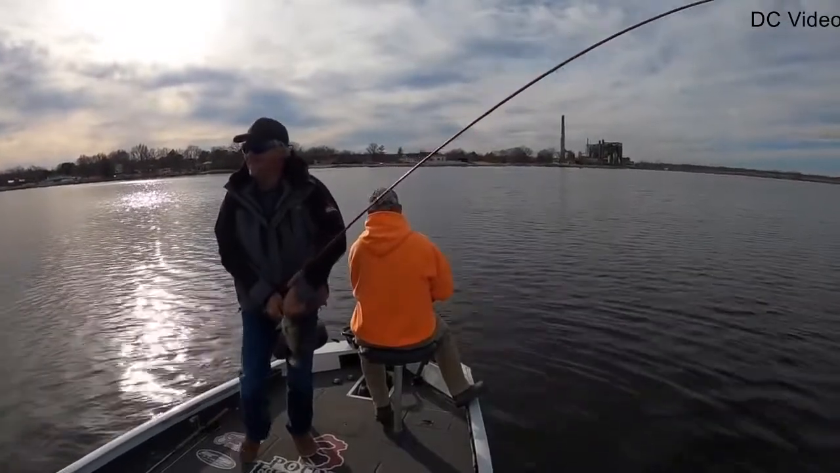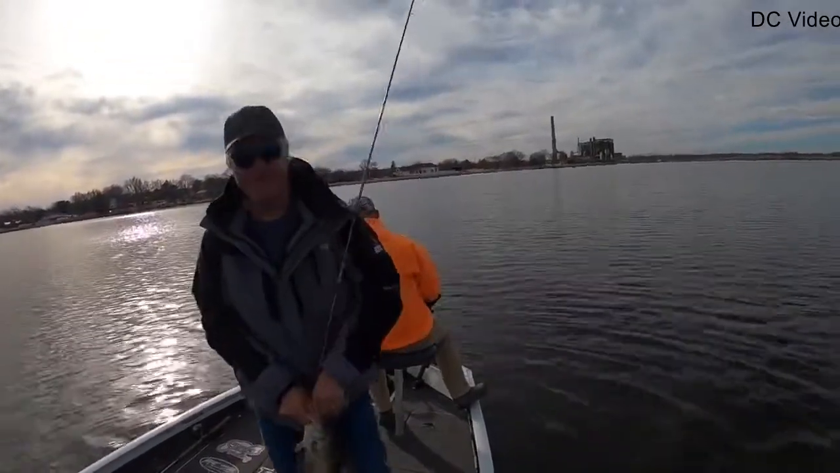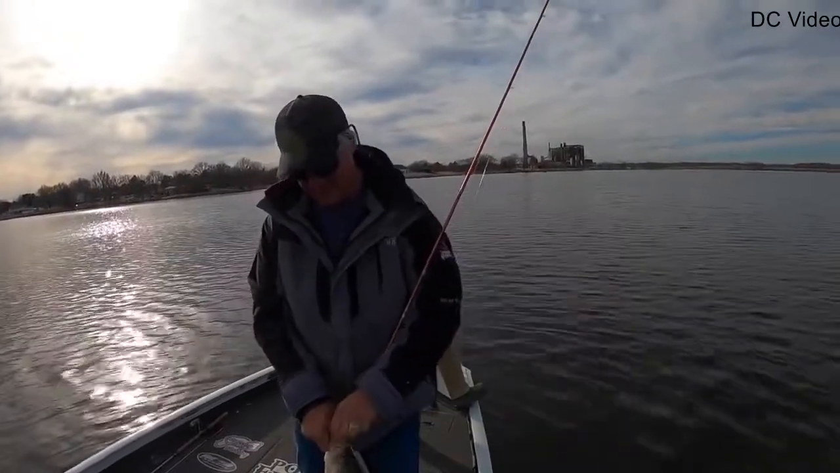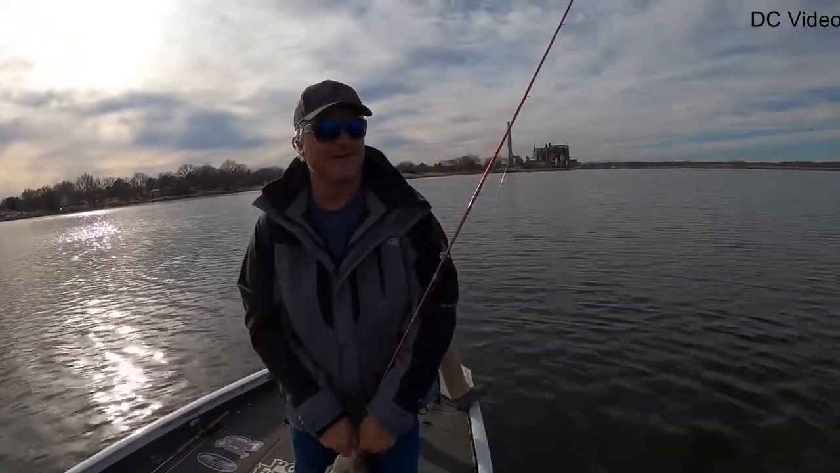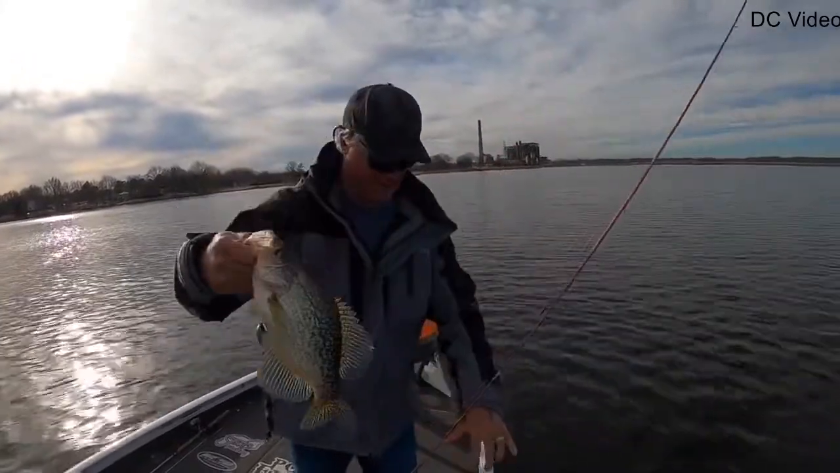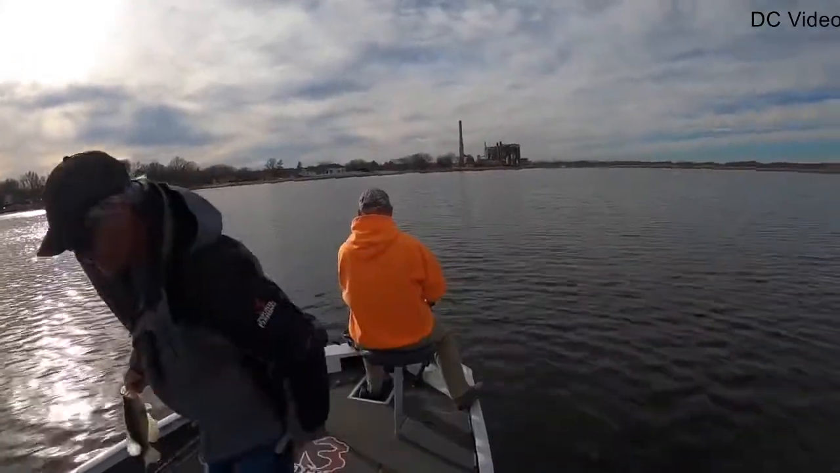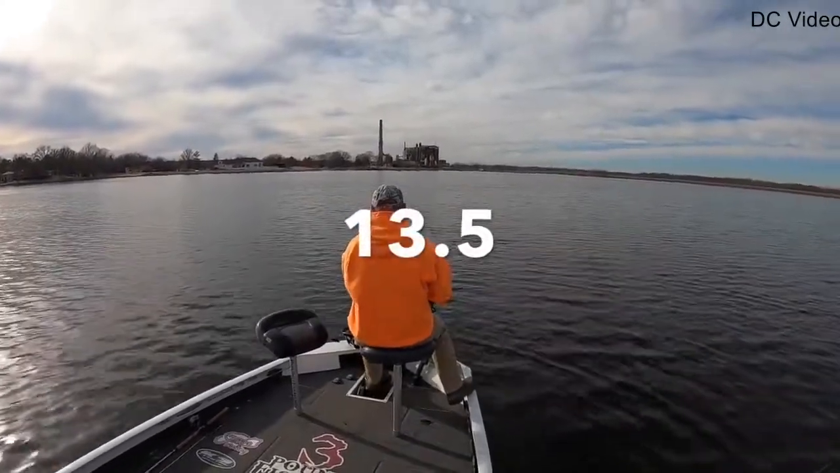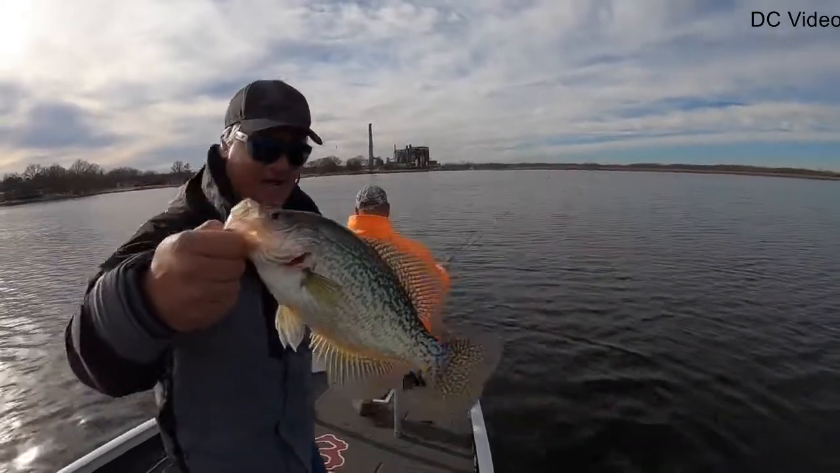I'm fishing with that Canine braid, and I have to admit, I really do like it. I haven't done a vertical jig wise, but casting wise, it's been incredible. That's a big fish so far. I'll put a measurement on that real quick for you. So that's a 13 and a halfer.